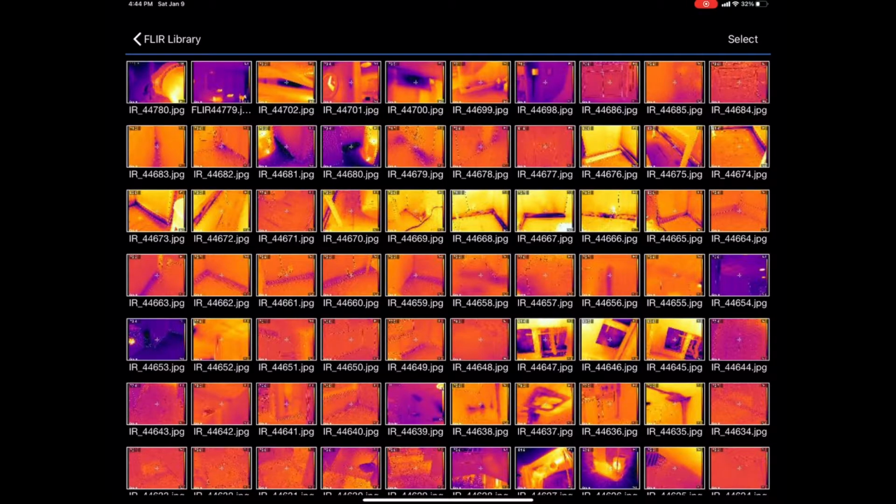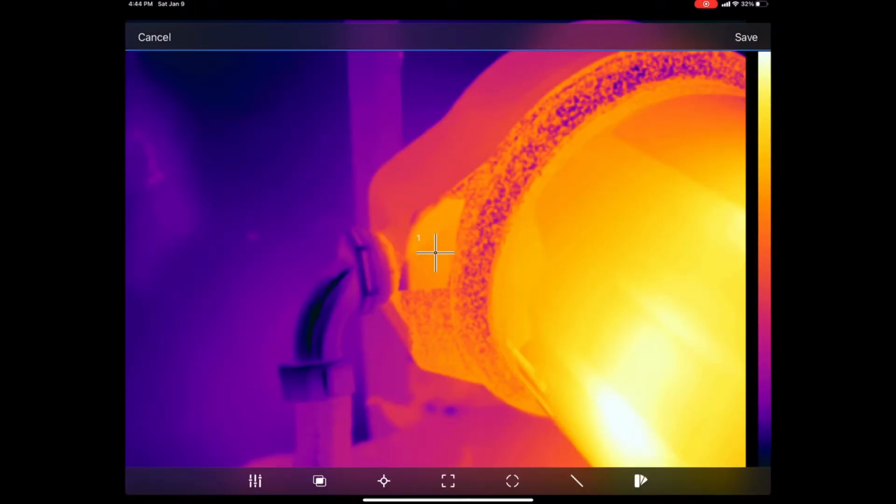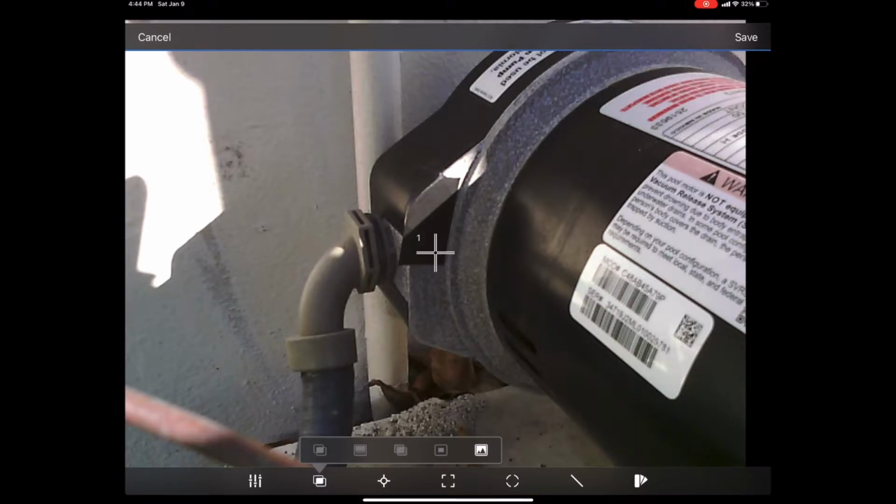All right, so here we are within FLIR Tools. I am working on an iPad Pro, just for reference. Let's go ahead and open up the image that we just spent a little bit of time shooting in front of the pool pump to give you guys a little bit better visual. This is going to be the actual motor that's attached to the pool pump. This area here has the electrical tape on it.